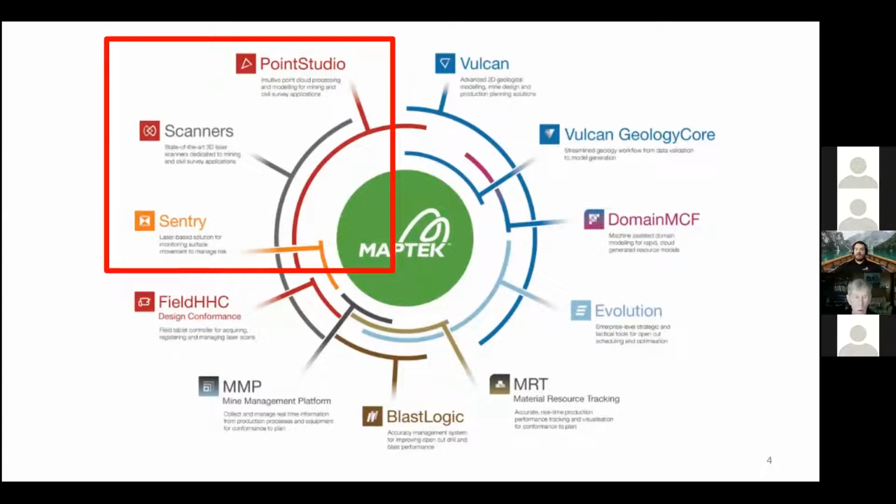So for today, we're going to focus on one area. As mentioned, it's more on the terrestrial LiDAR side, Point Studio, and the slope monitoring software. Highlighted in red there is Point Studio, scanners, and Sentry, which is the software used for slope deformation. This is our general mining life cycle. You'll see Vulcan and other software that a lot of you have probably utilized before or have some exposure to.